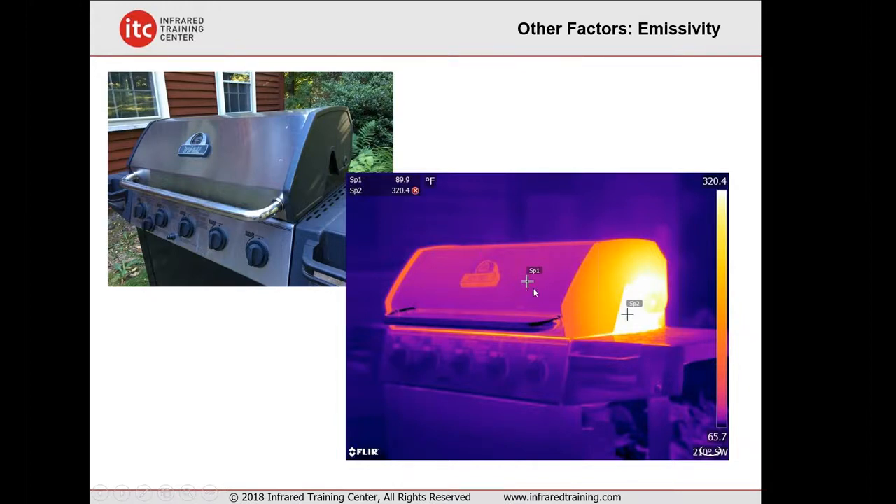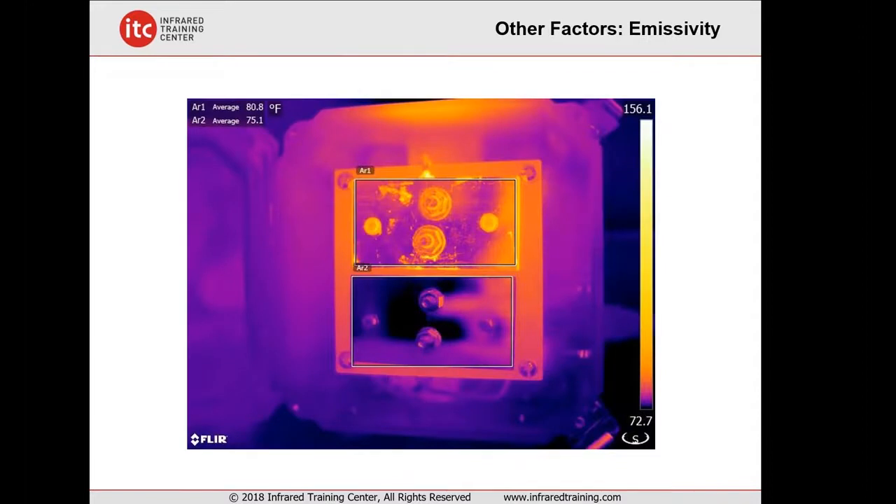That's actually the same temperature here as the spot on the side, but due to the low emissivity and high reflectivity of that surface, our numbers are not accurate in this situation on that shiny metal. So understanding emissivity is important. We do this with bus bar lab demonstrations in our level 1 courses.